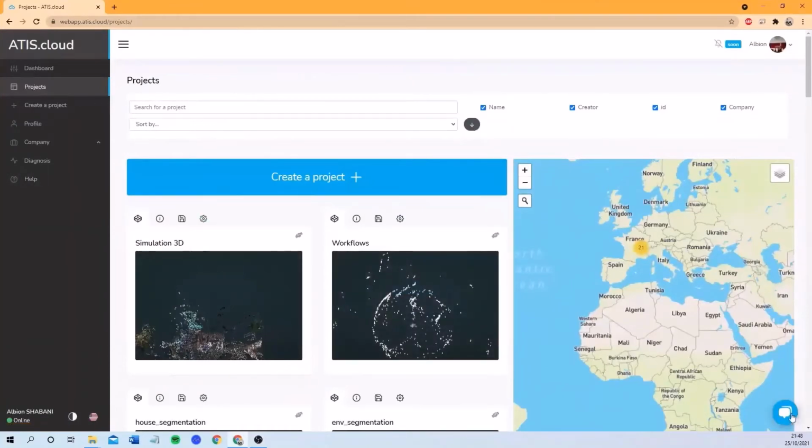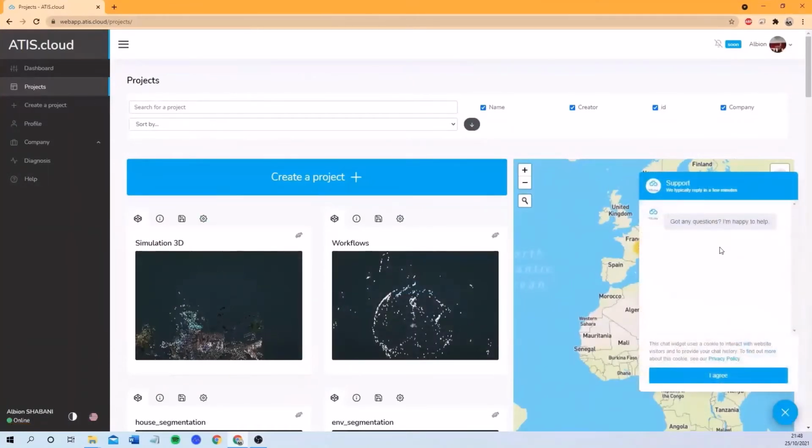And also on the right side over there, you have the chat where you can directly be in contact with the technical team. We answer really fast, so please don't hesitate to use it. And now I will switch over to Lina, and we'll then answer the questions if there are any.